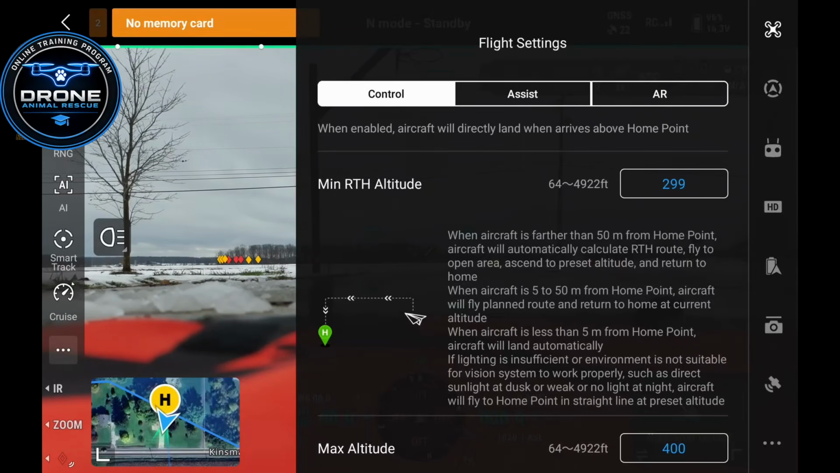And if you see here, they give you a little picture down there on the left, make it real simple for you. So if for any reason your drone has to return to home, it's going to first go to this set height, the height that you set it at here, then it'll start making its way towards the home point. So I have that set for 300.